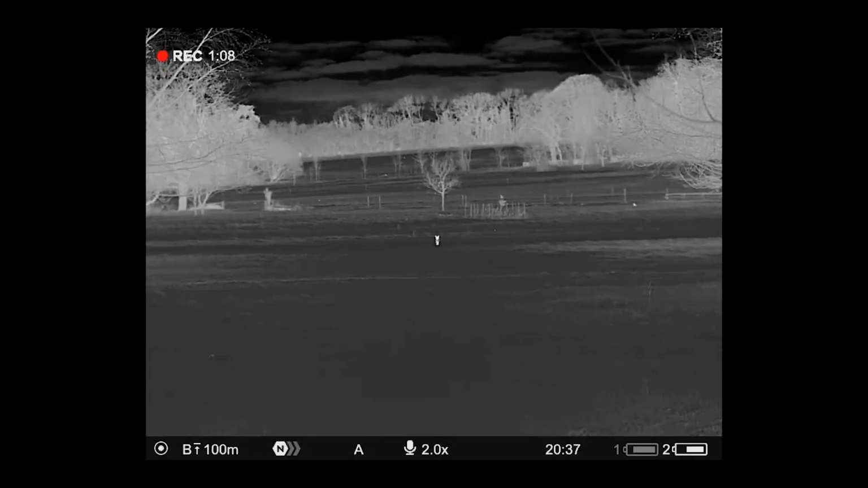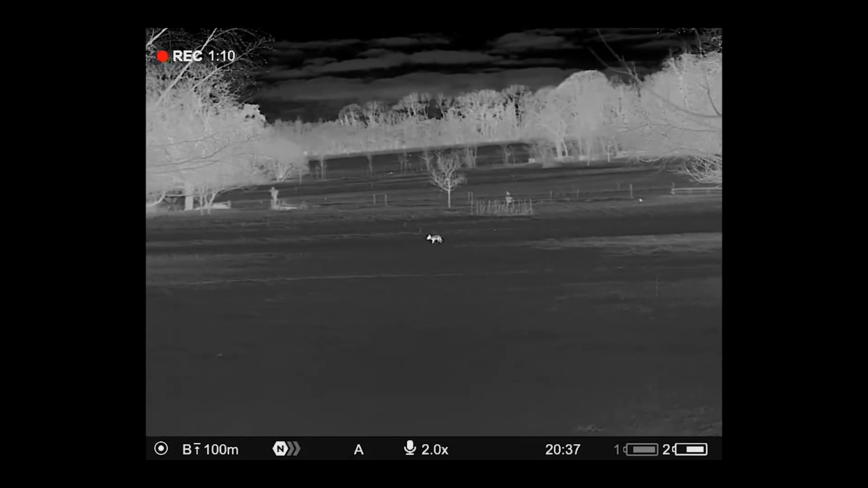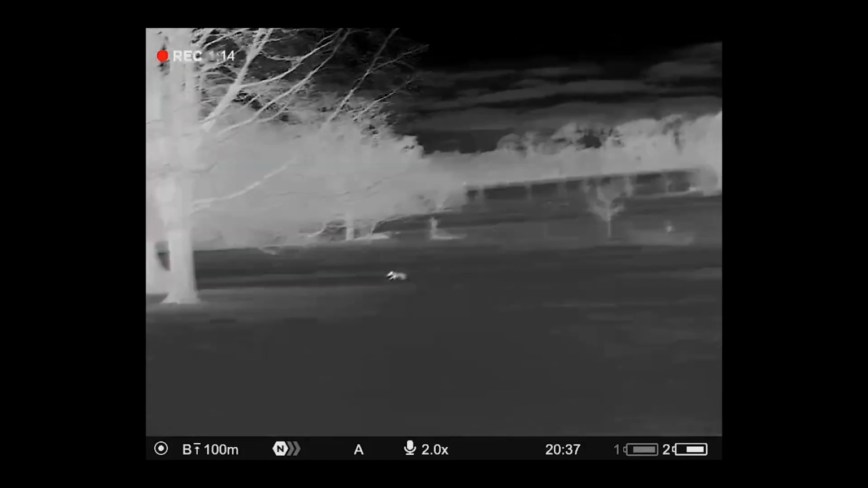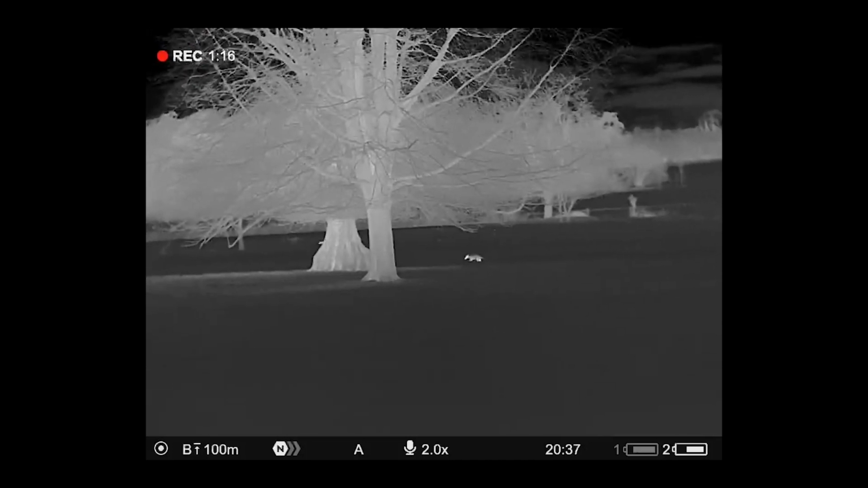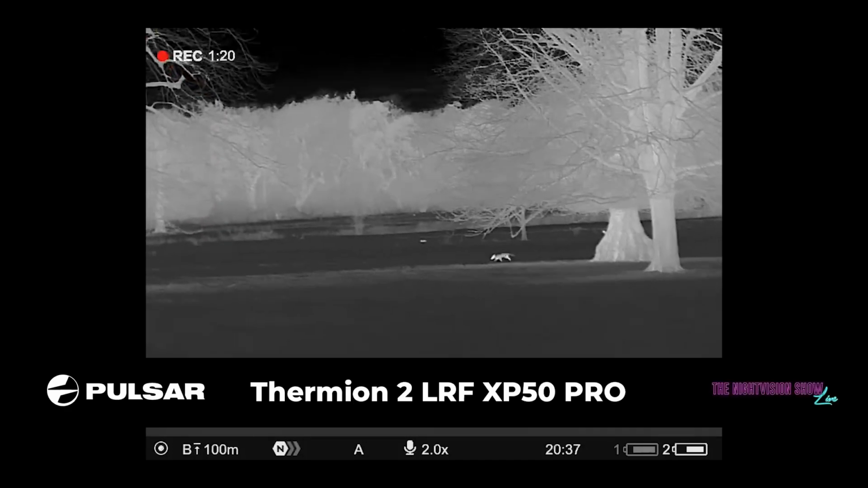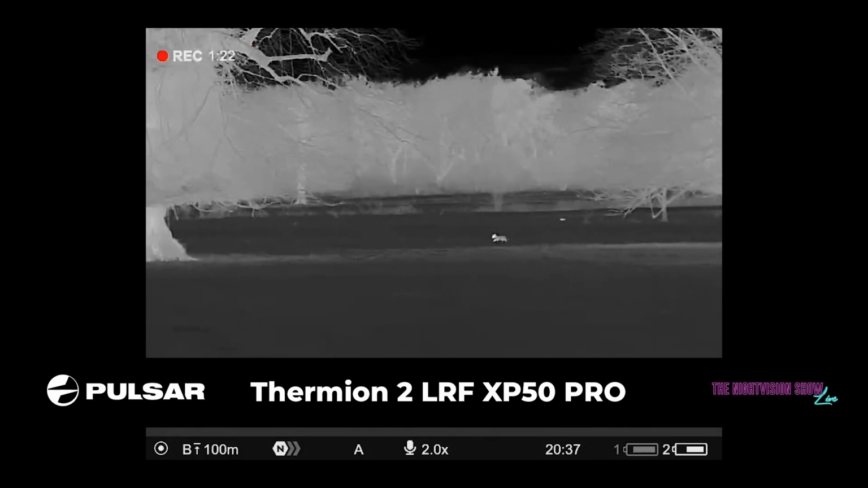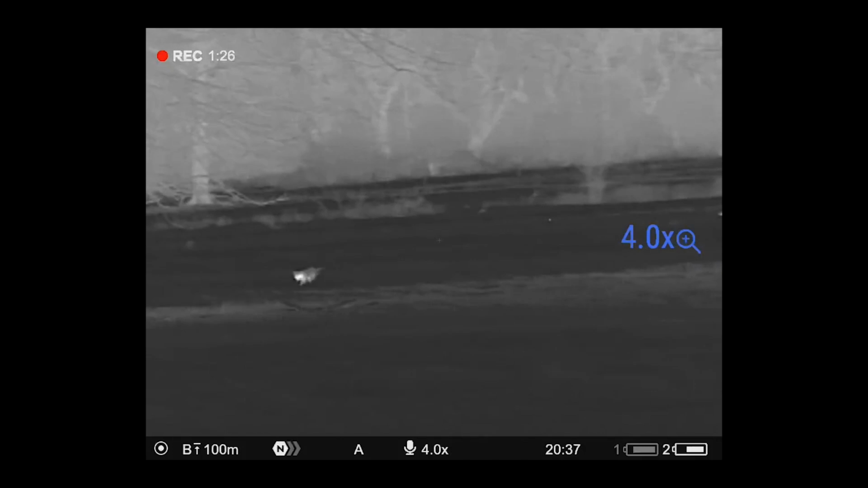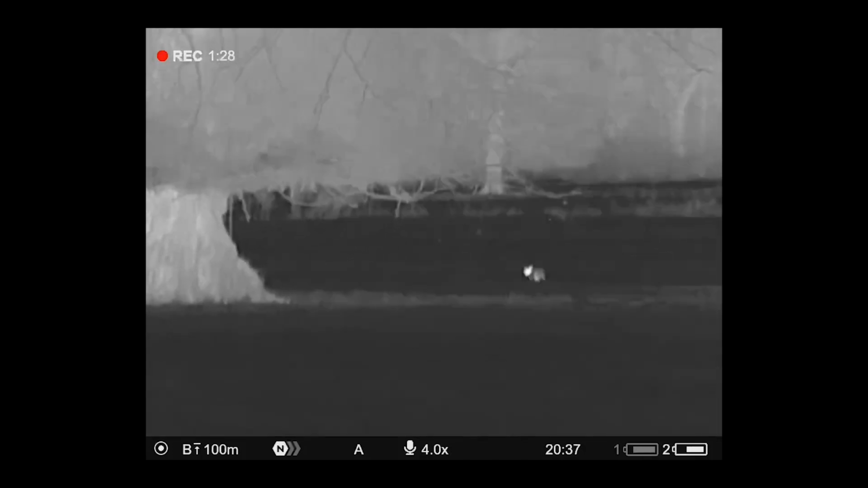But the kit, obviously, the key thing about this is showing you how good it is and what it does and the benefits of it. So when you look at the Thermion 2 footage, essentially when I went out, I spotted a fox. He was crossing open ground. It was about 250, 300 metres away. So I set up, and I had no other choice but to call it.